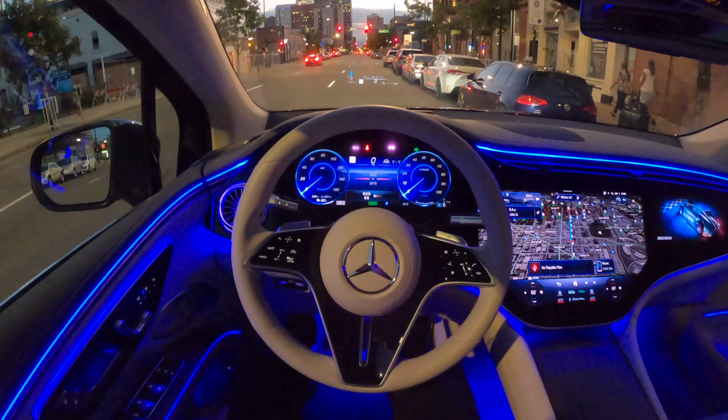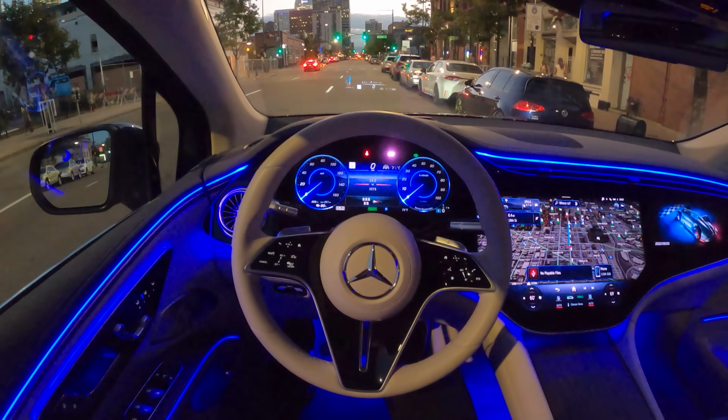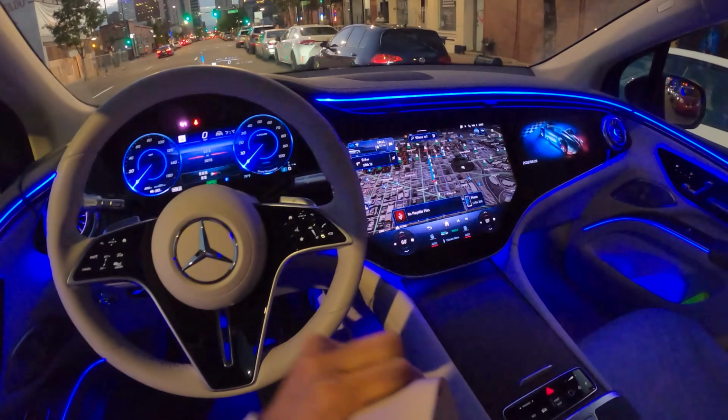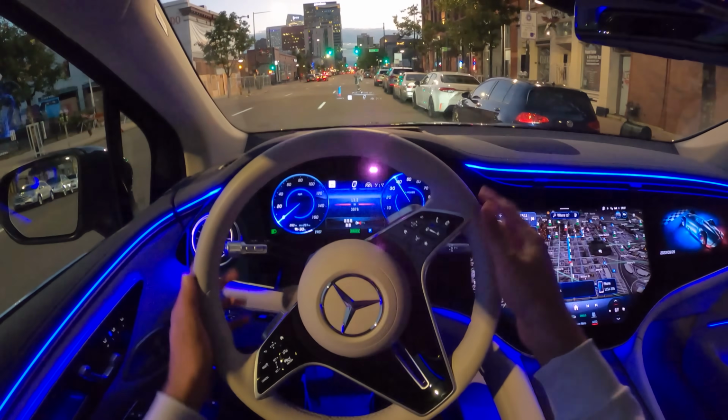So hello guys, I am back today welcoming you inside the all new EQS SUV, the 2023 model, and we will be starting a drive right in the city center of Denver. So let's get it on.